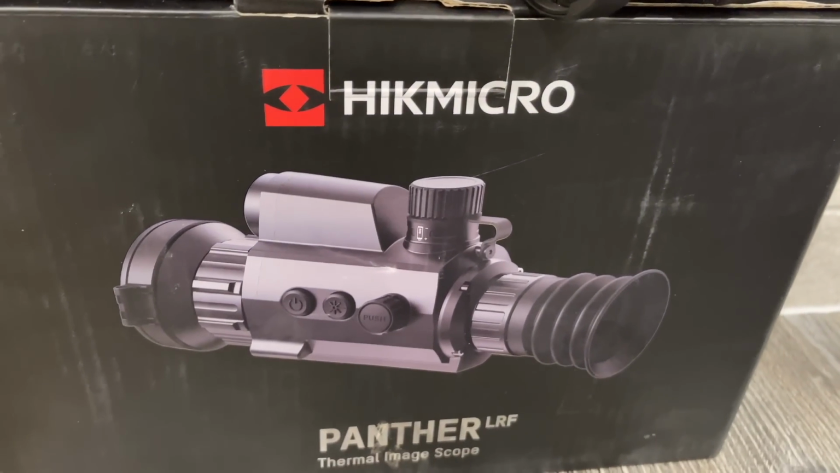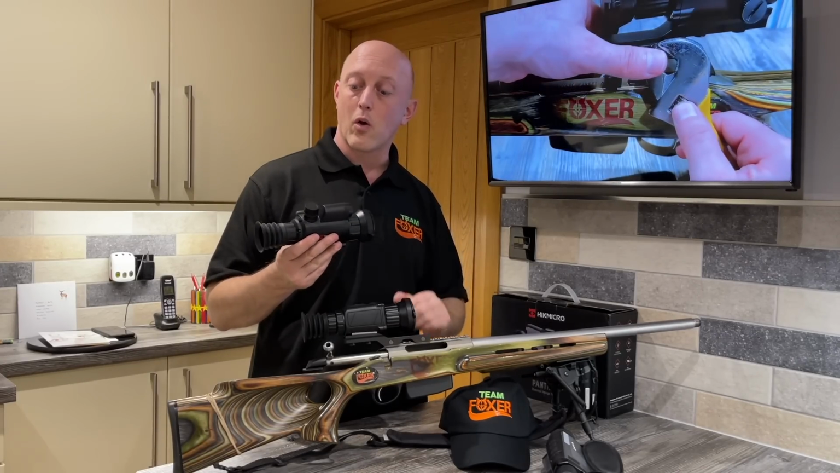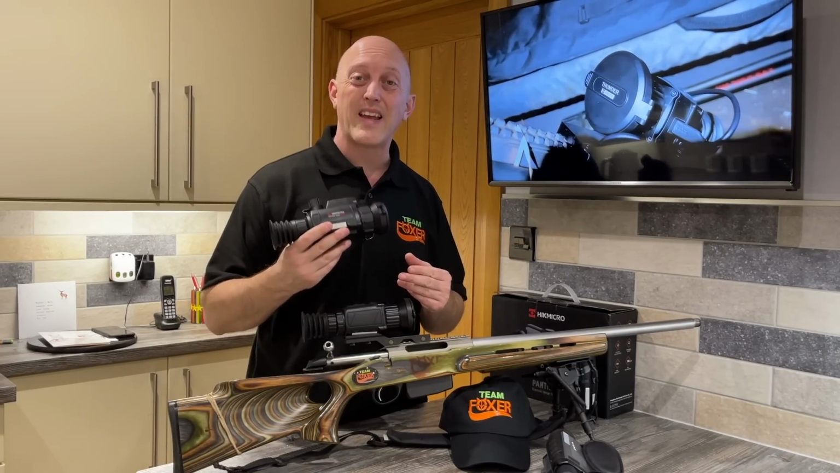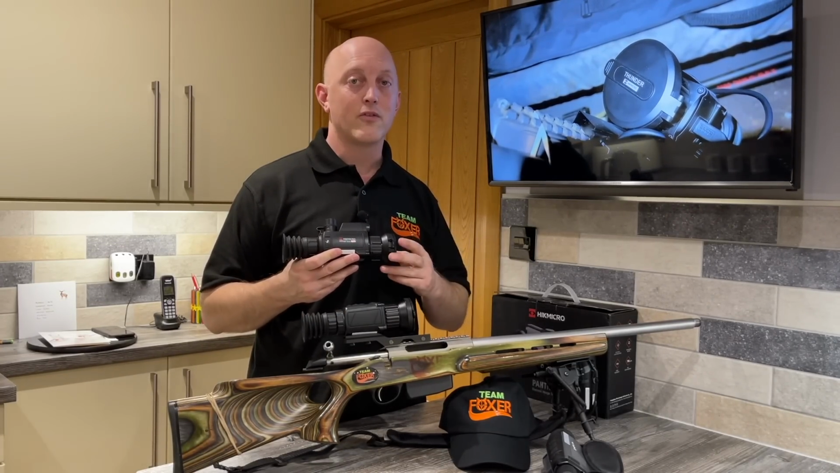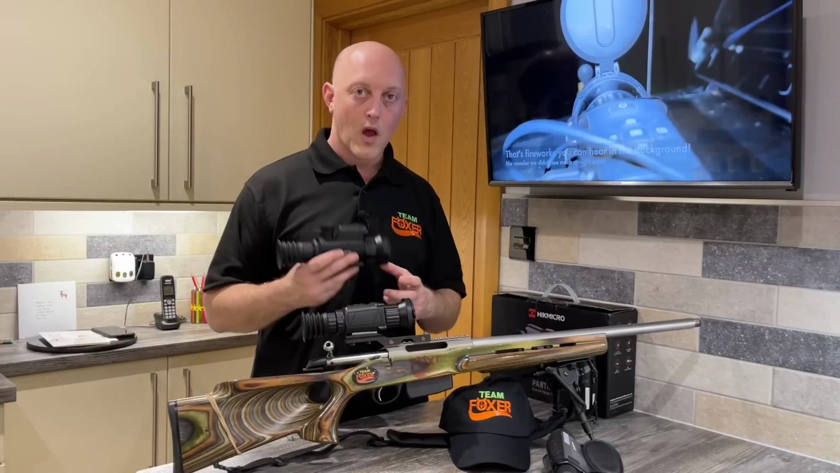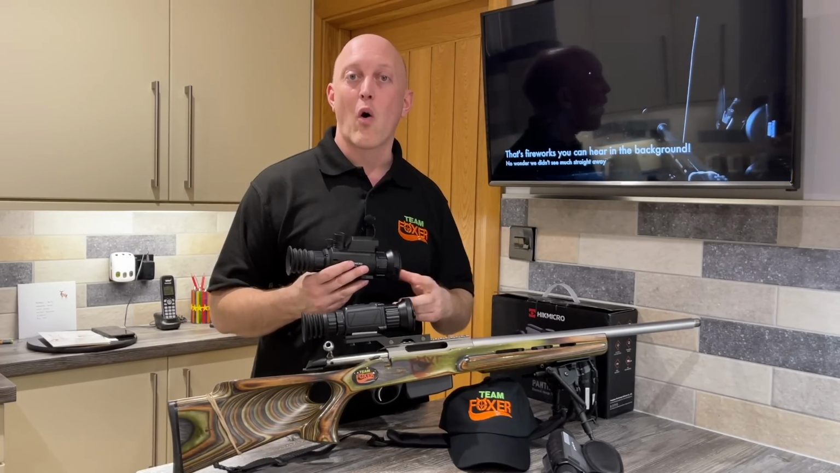We have 18650 batteries, twice as good as CR123As, more readily available and cheaper to run and buy. Pre-installed with the latest firmware update, which includes freeze frame zeroing. Okay, we haven't quite got the sound yet, but you can't always have everything. I can't wait to get this on the rifle and get back out on the foxes.